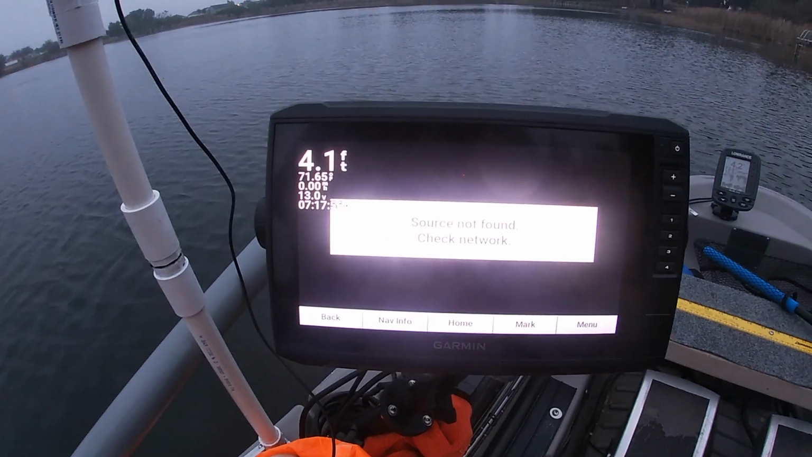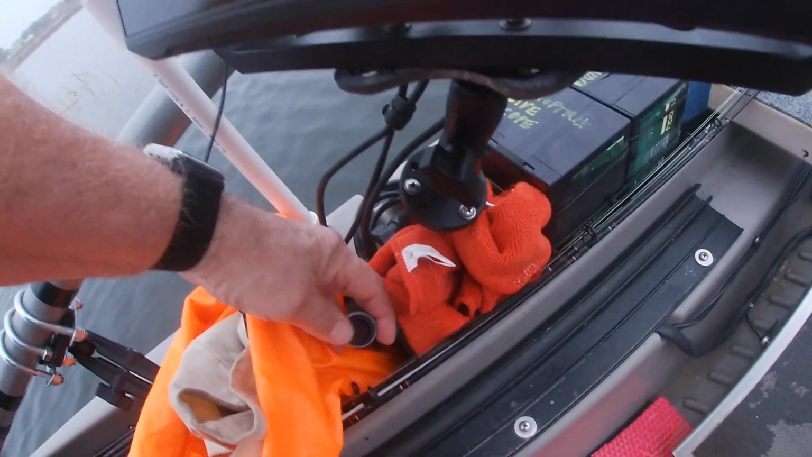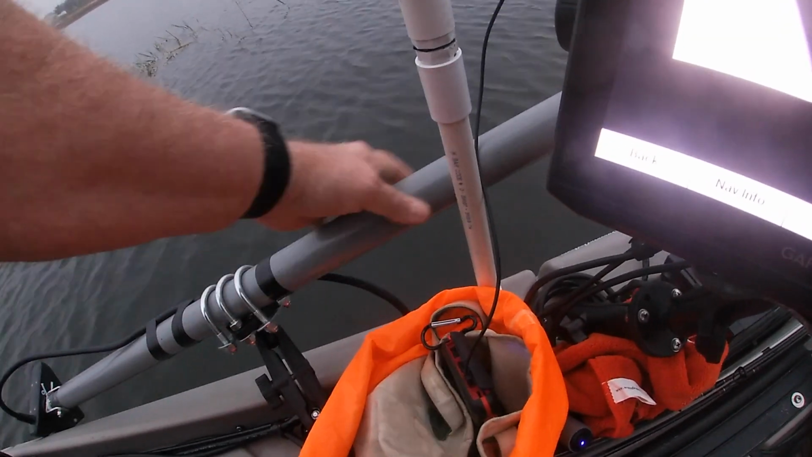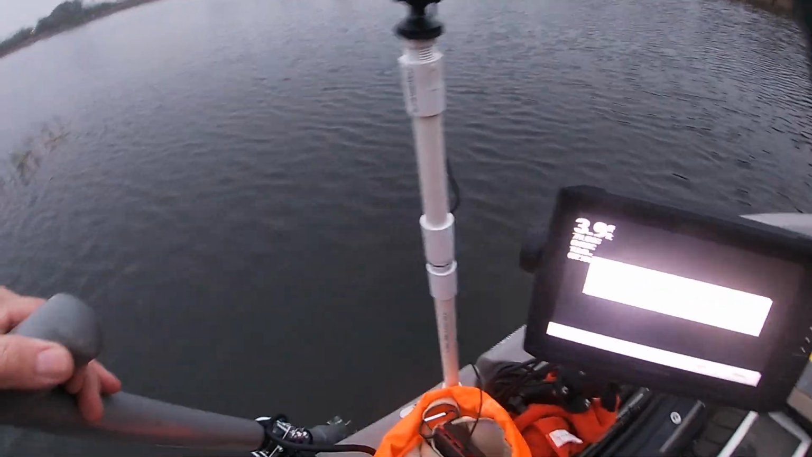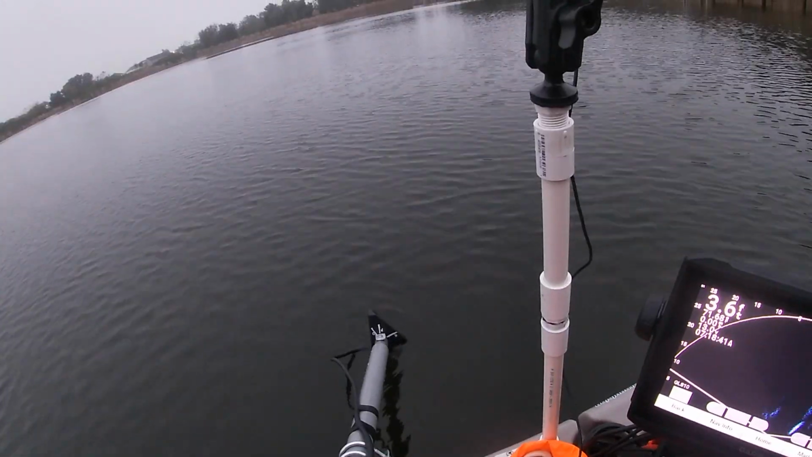Fish finder's on. Naturally, it says that it can't find the Livescope. Down here I have the switch. Flip it on, and I'm putting this over the side. Since I did this last, I made a decision about what I think should be the direction this is pointed in. That's in the perspective mode.